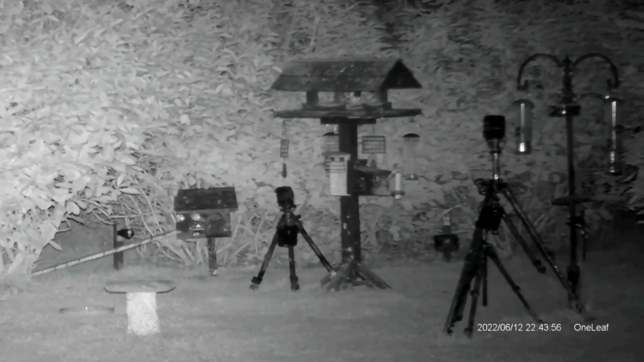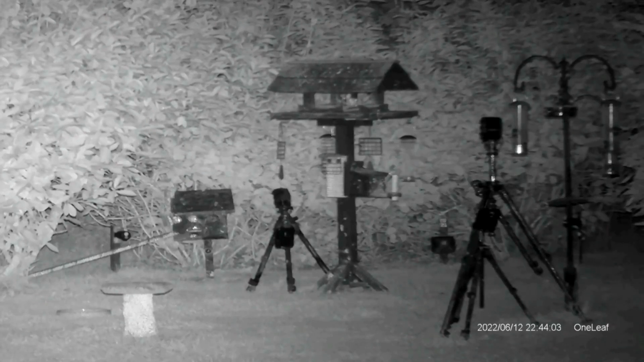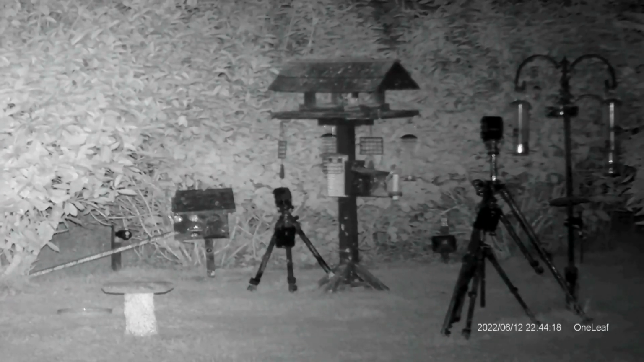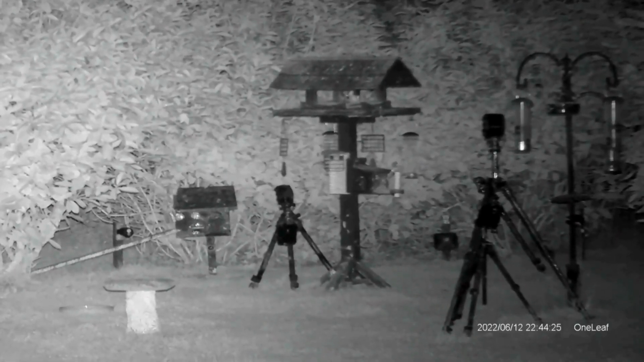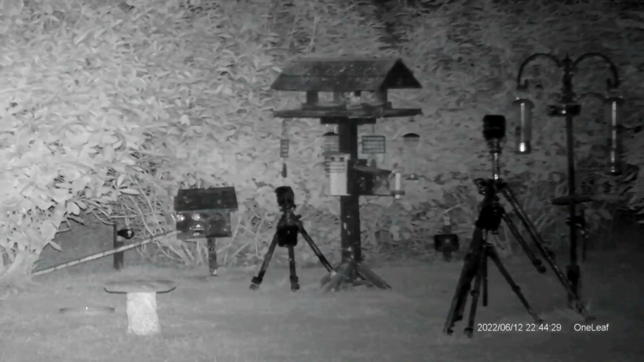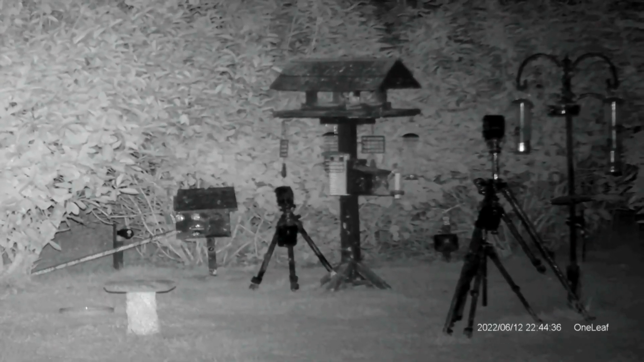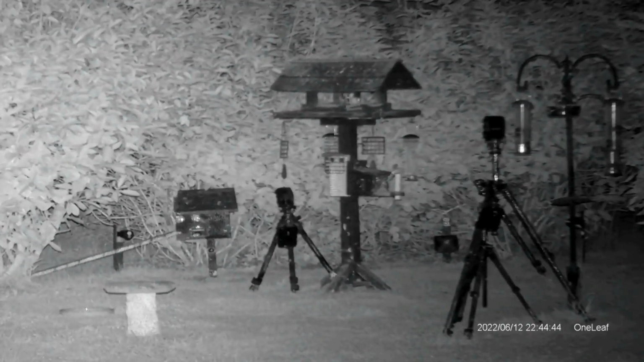Okay, so this is to show you the nighttime footage, and this is on infrared 2. So this is showing you basically a like for like equivalent to the PARD on infrared 2, and like I said before, when you go to infrared 3 on the PARD, it really doesn't show a great deal of difference. Go to 3 on the OneLeaf NV100, you can see a significant difference, and then as you go up to 4, 5 and 6,